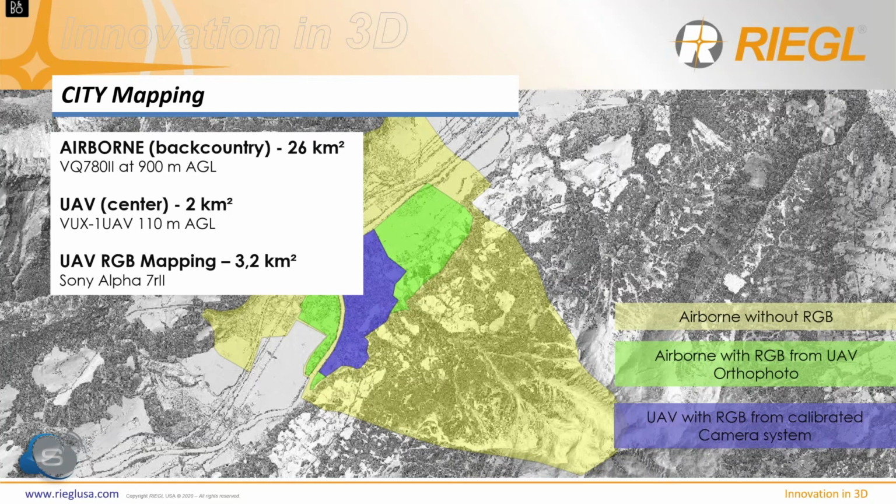Here you can see how different the approaches have been in the project. We had to deliver the whole backcountry of the congregation. This was done by airborne laser scanning equipped with the FARCO SIM 182. In the green areas, we had to deliver ALS data with RGB, and we also delivered an orthophoto with 2.5 centimeter ground sampling distance. For that reason, we flew drone photogrammetry over 3.2 square kilometers and colorized the airborne data with the orthophoto.